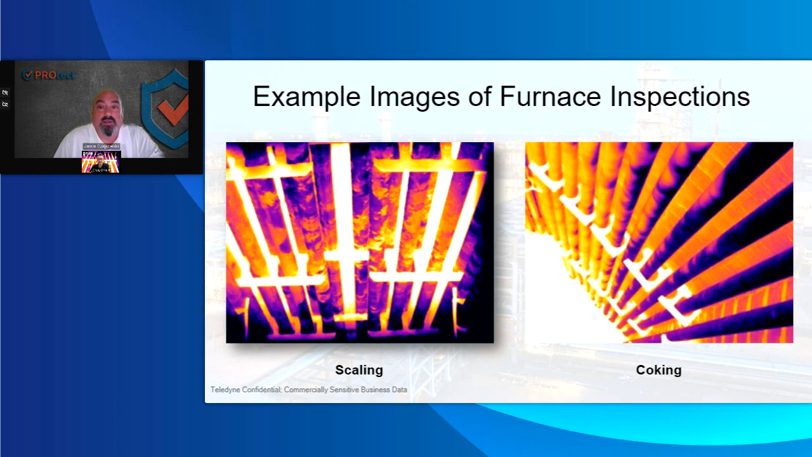And being able to tell, at PROtect, we teach our guys exactly how to differentiate between scaling, coking, internal fouling, flame impingement, and refractory loss and air gaps.